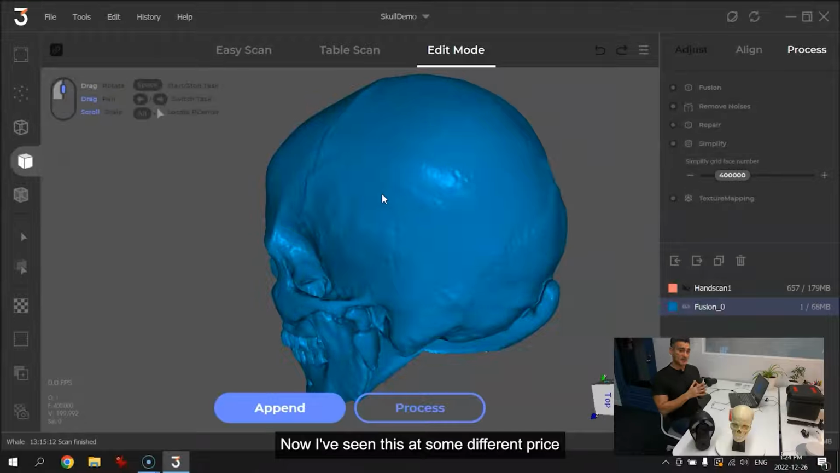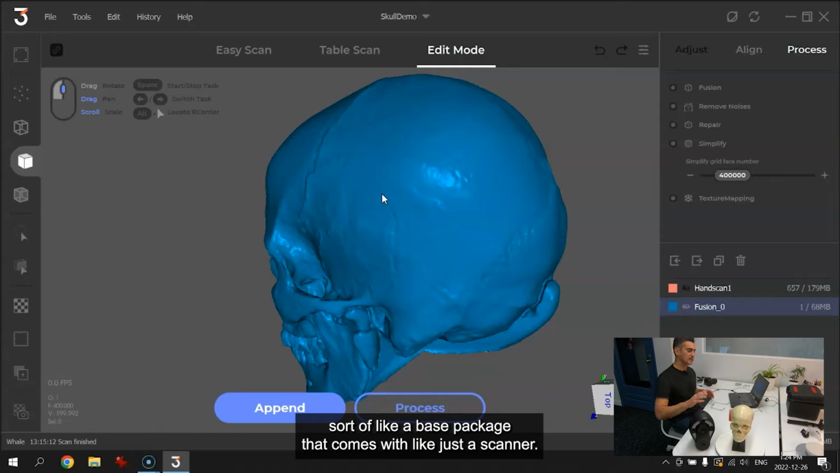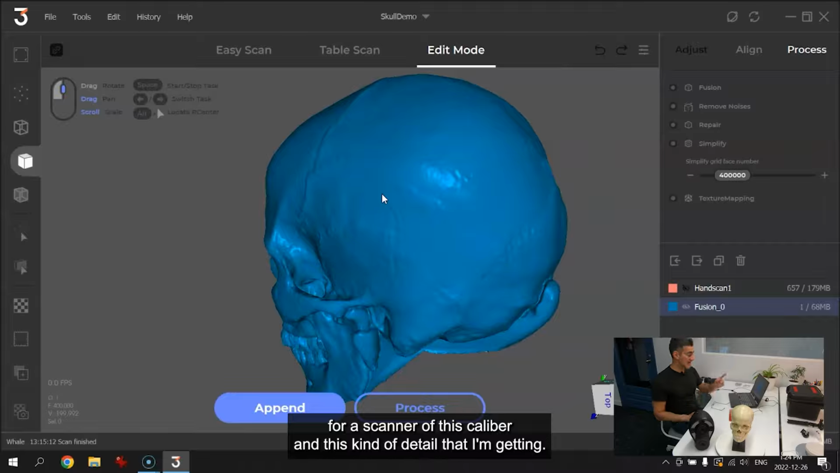Now, I've seen this at some different price points depending on which package you get. And I've seen 3 main packages, sort of like a base package that comes with just a scanner, and then there's the next package which comes with the turntable and things like that, and then there's other packages which come with additional accessories and bells and whistles and stuff like that. Now, most of this is coming in at around the $7,000 range, which is really good for a scanner of this caliber and this kind of detail that I'm getting.